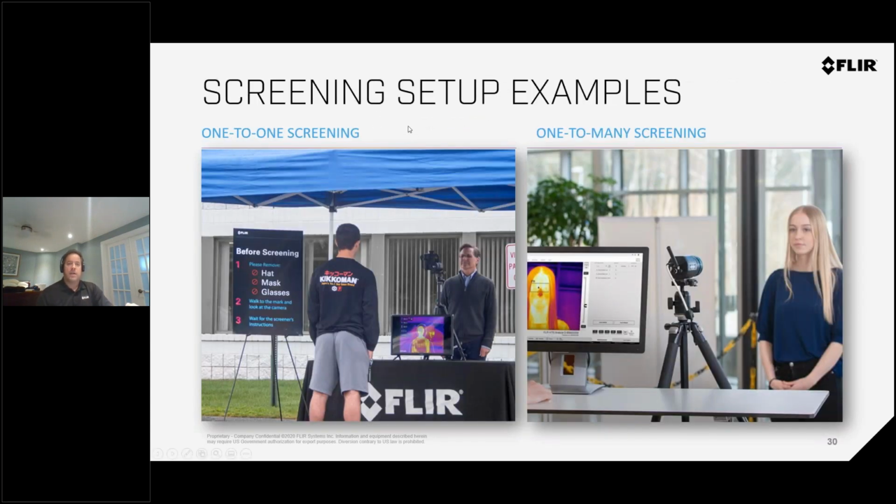Example of setups. On the left-hand image, we call it the one-to-one setup, which is the fastest deployment. If you need something quick, rapid, because you have a group of people, let's say you're a hotel welcoming a new meeting for a committee or something, and you don't want to have anything permanent, you just want to have something fast. This could be a setup. You'd have a portable camera installed on a tripod, and you can add a TV screen if you want to guide people where to stand.